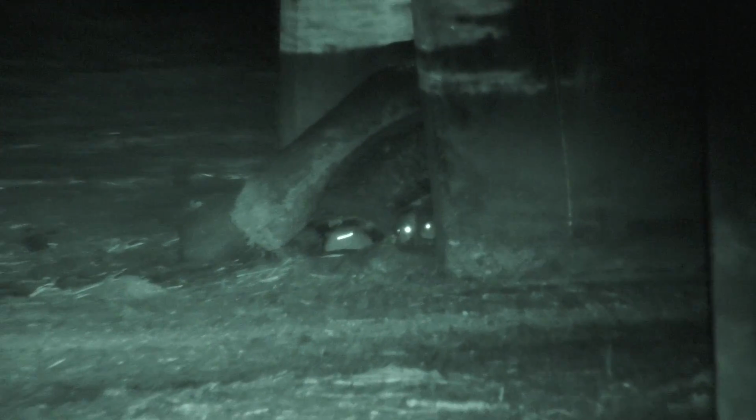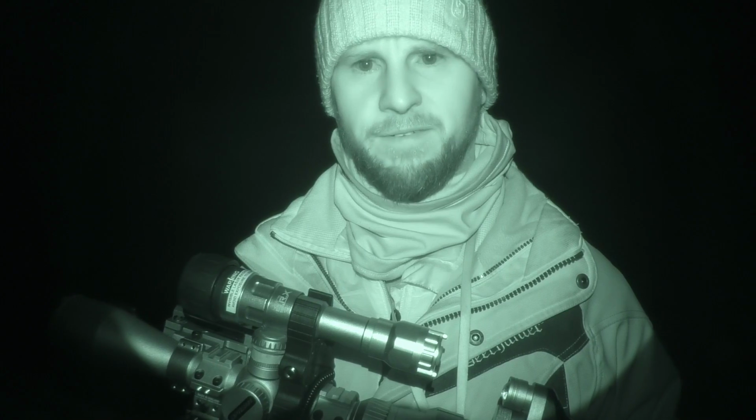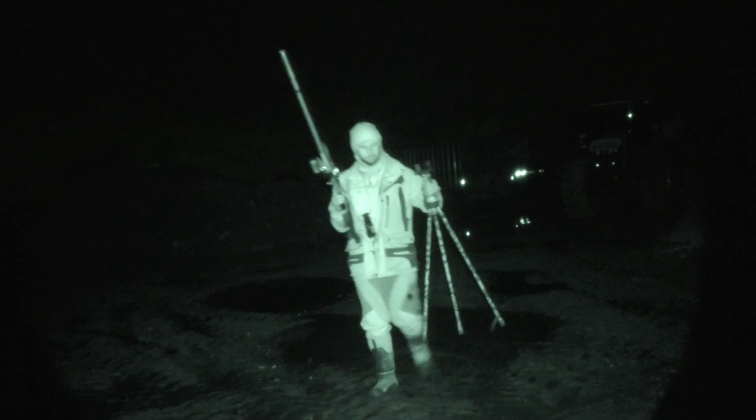Regulator's about 95 bar, so I get quite a decent amount of shots with this. It keeps it nice and quiet, and I can stand back from about 30 to 40 yards and aim dead on. If it's below 25 yards, I've got to use a bit of holdover. So let's go and get him.